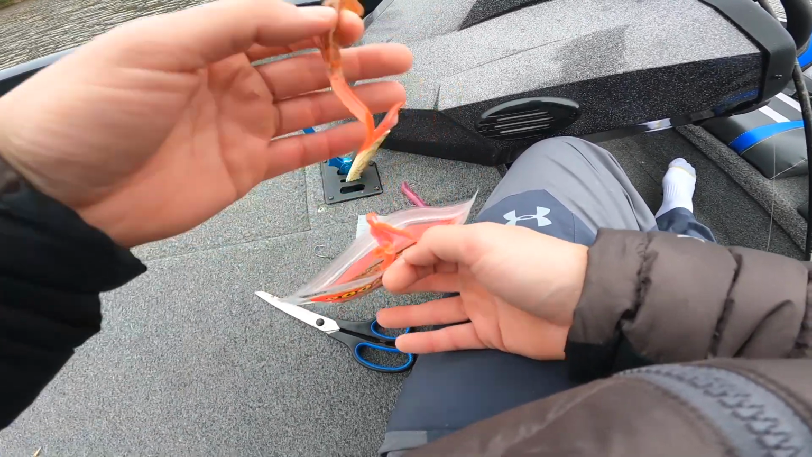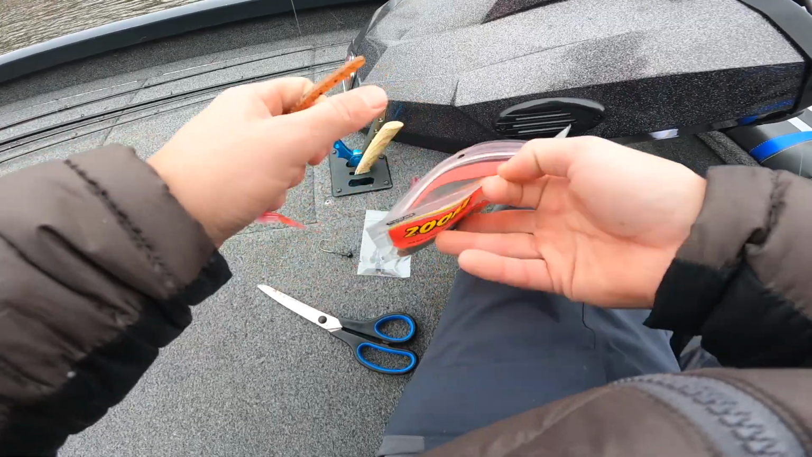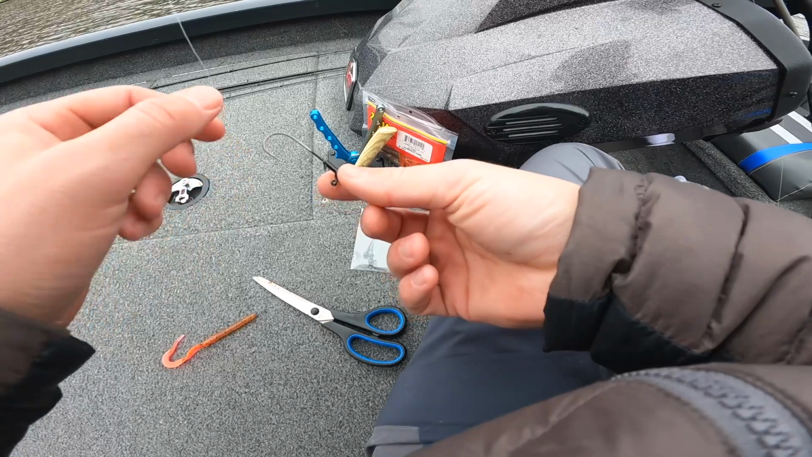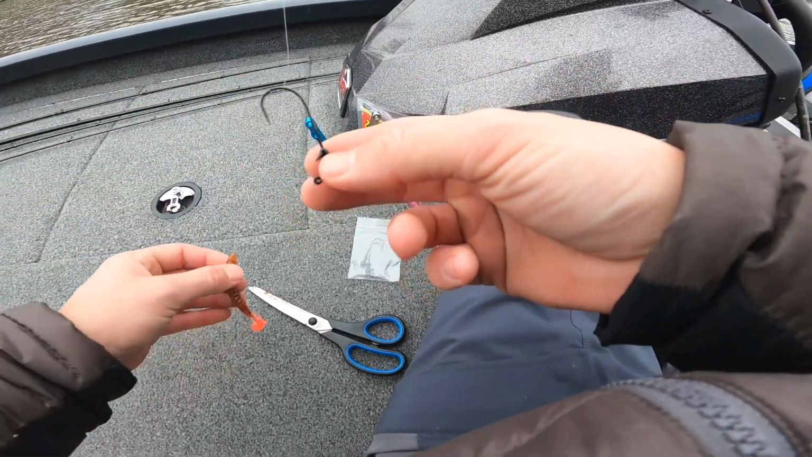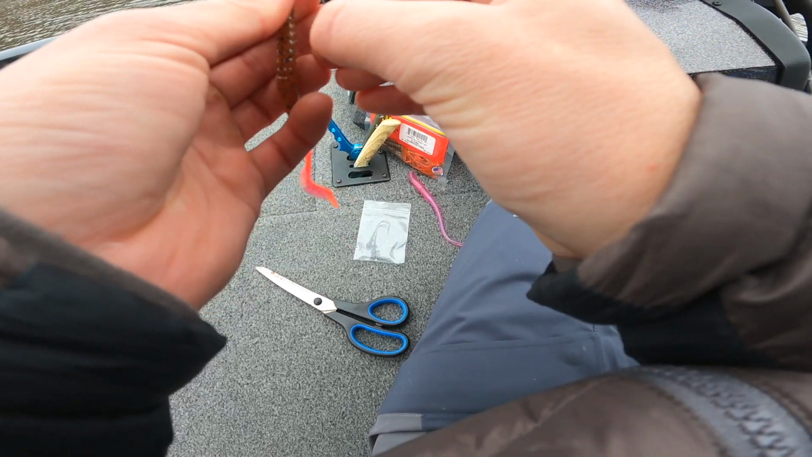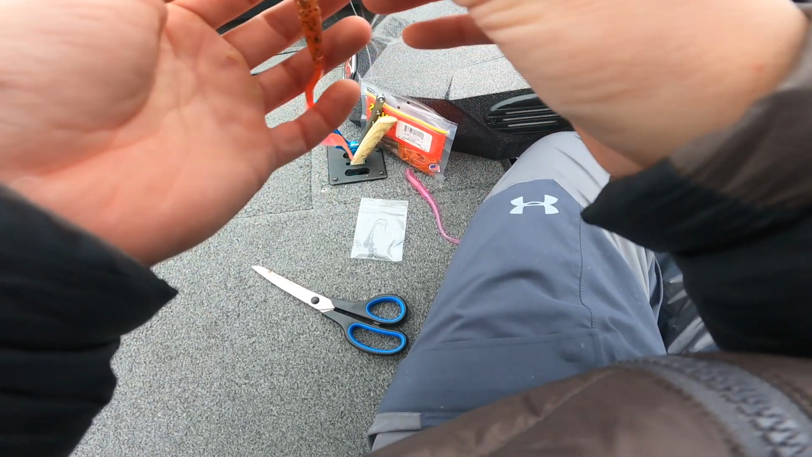Although I hate giving this company any clout at all because I don't like the company, or I don't like the people, they do make a really good product. This is made by Dirty Jigs, if y'all are interested in it. I unfortunately do think it's one of the better shaky heads. The guy who owns the company is just kind of a dick.